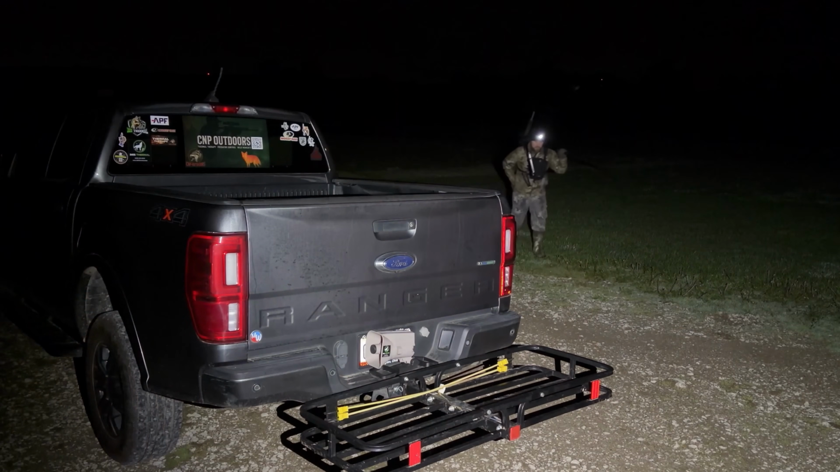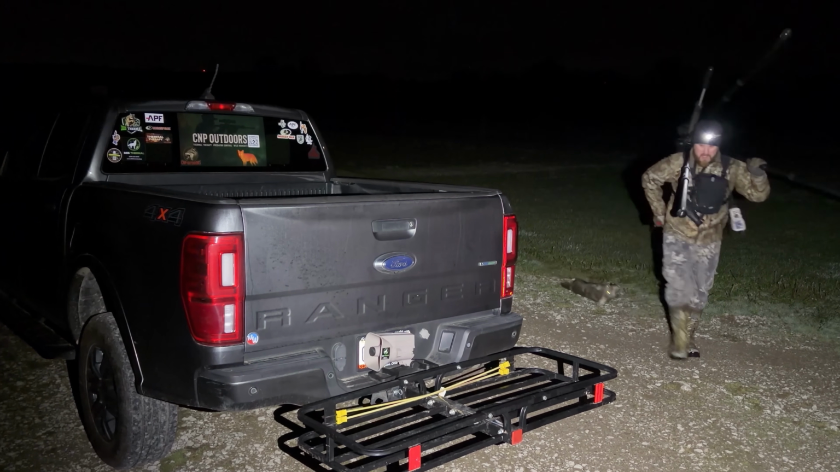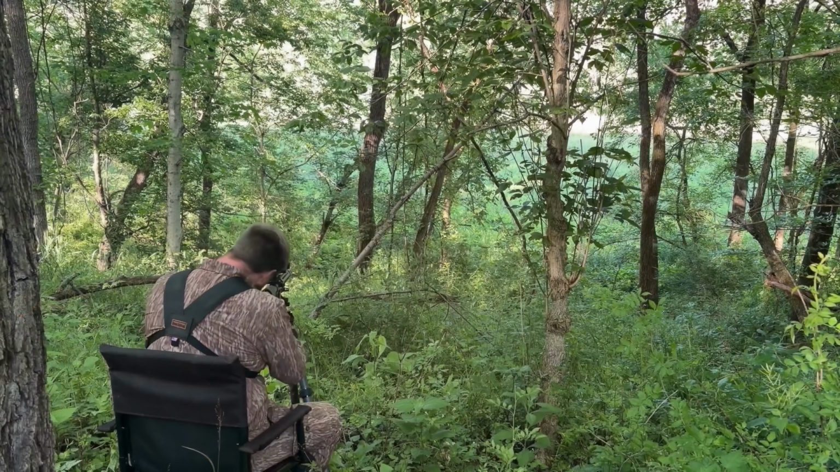It's getting out there, doing what we enjoy, doing what is a source of pleasure for us, a source of reset where we can escape the noise of our world and just get out into God's creation and be out there pursuing a goal, pursuing a hobby that we enjoy. And I just love going after these coyotes. It's always exciting. It's a challenge, but it's a good challenge that I enjoy.